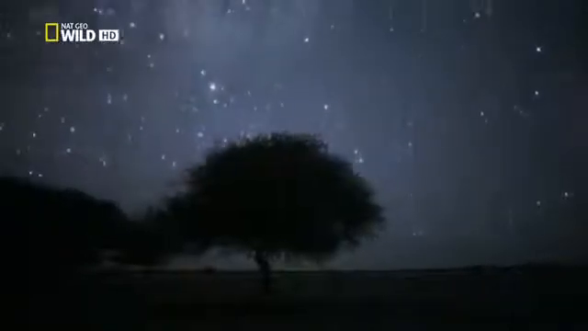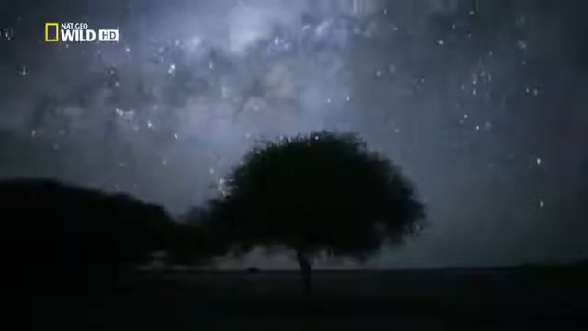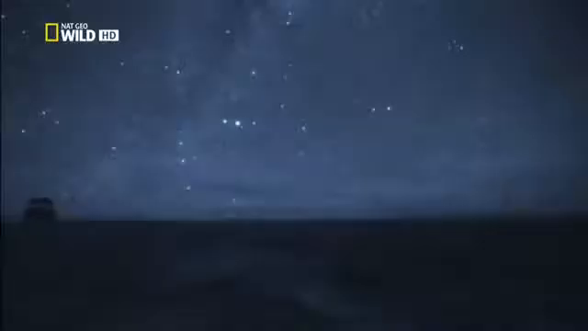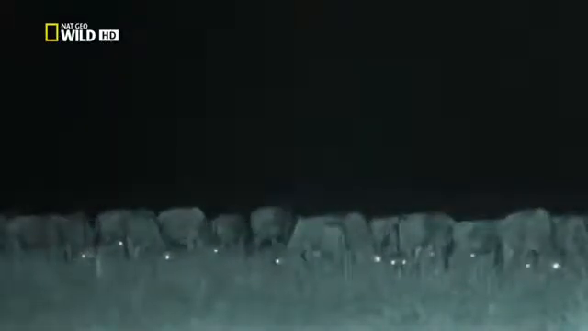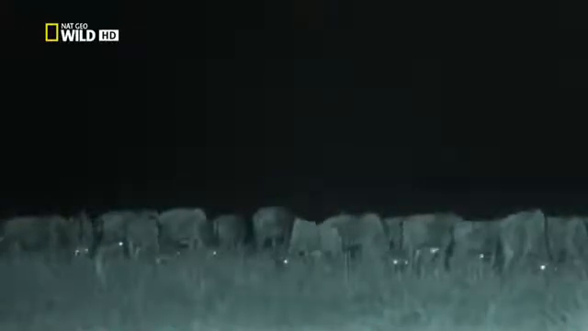Bright moonlit nights are the exception. With no moon, clear nights are lit faintly by stars. Then, the light level is only 1/20,000,000th of daylight. Many animals compensate for this with a reflective layer in their eyes. It shows up with our infrared camera.